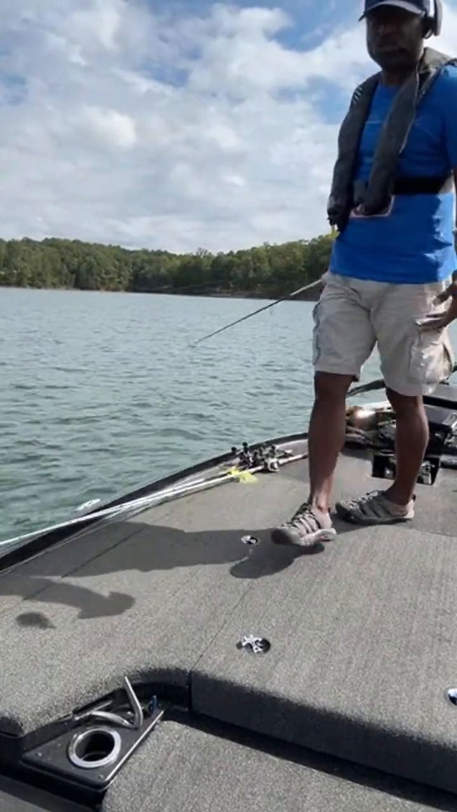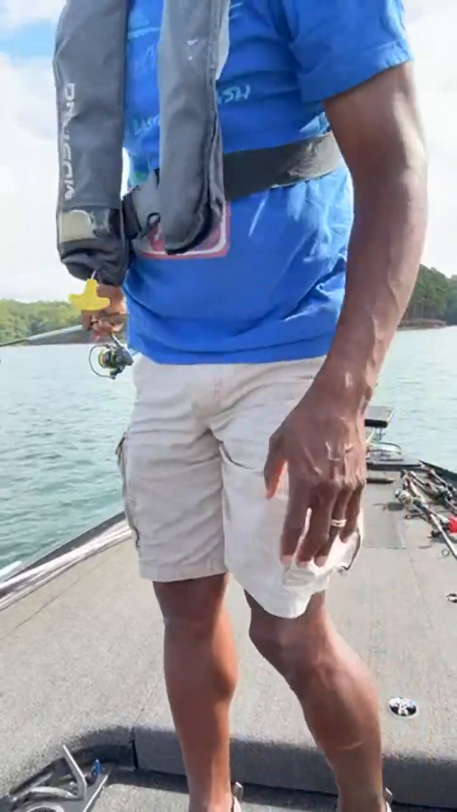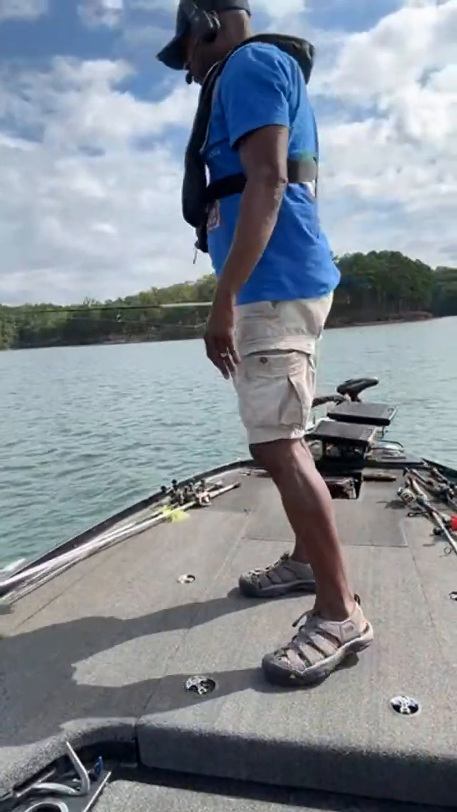All right, that wind is starting to calm down a little bit. If it calms down a little bit more, then this top water bite might pick up, but I don't know, guys.